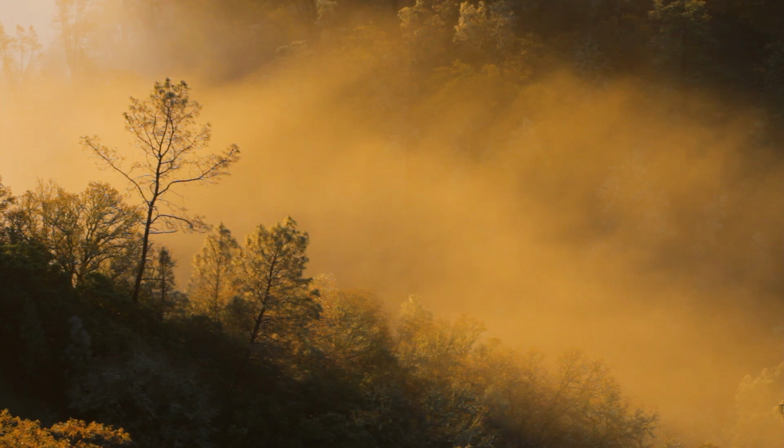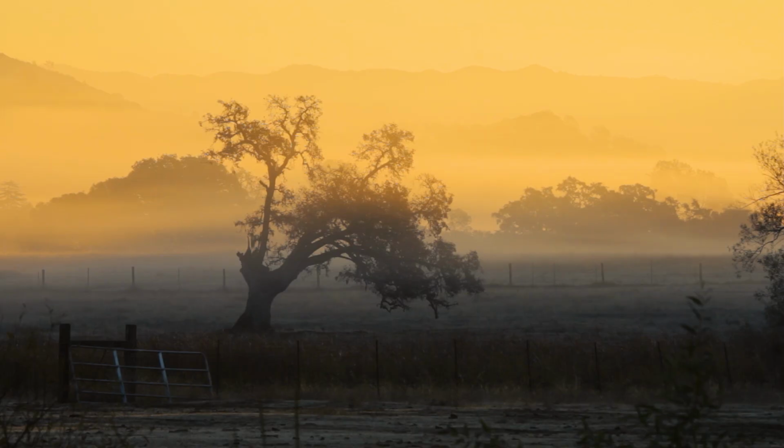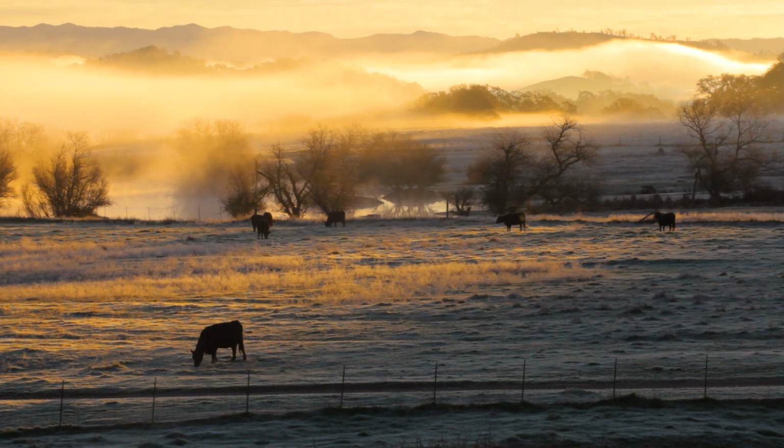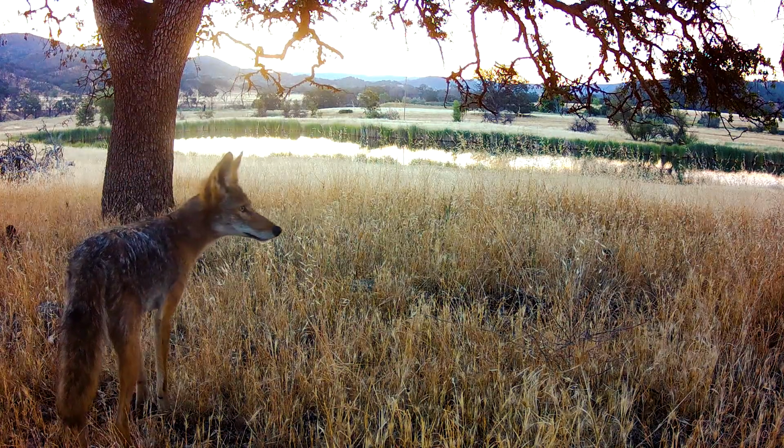Once the sun has risen, the mist on the valley floor begins to lift, offering a glimpse as to what lies beneath. There's an enticing scent in the air.